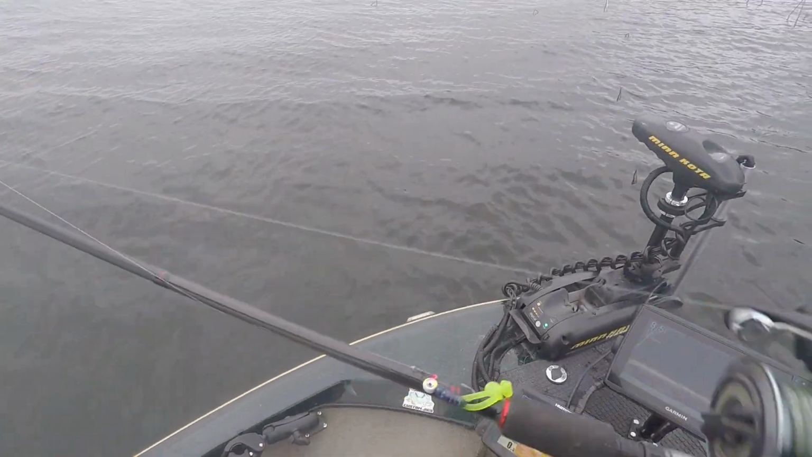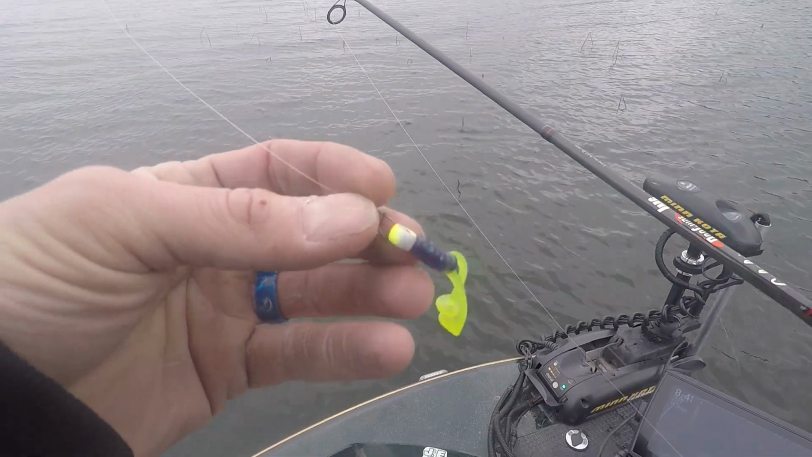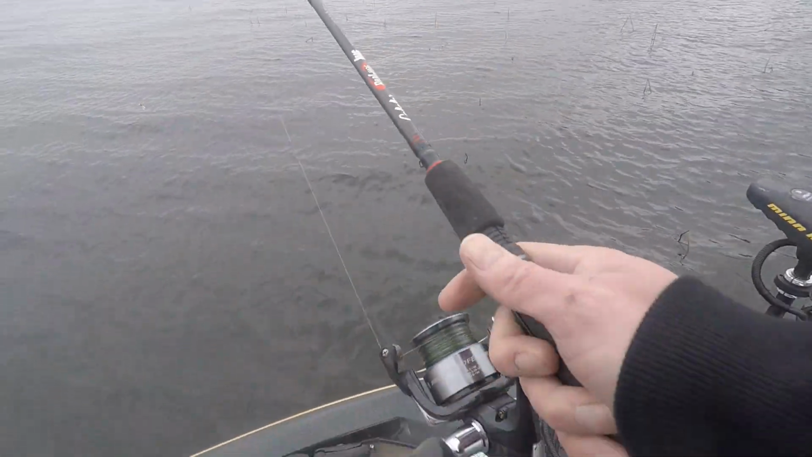All right, I'm just going to check the distance on here and see how my crappie jig reads. Just going to throw this here. It's a little VMC Moon Eye jig with JE Custom Jigs Thumper crappie plastic.